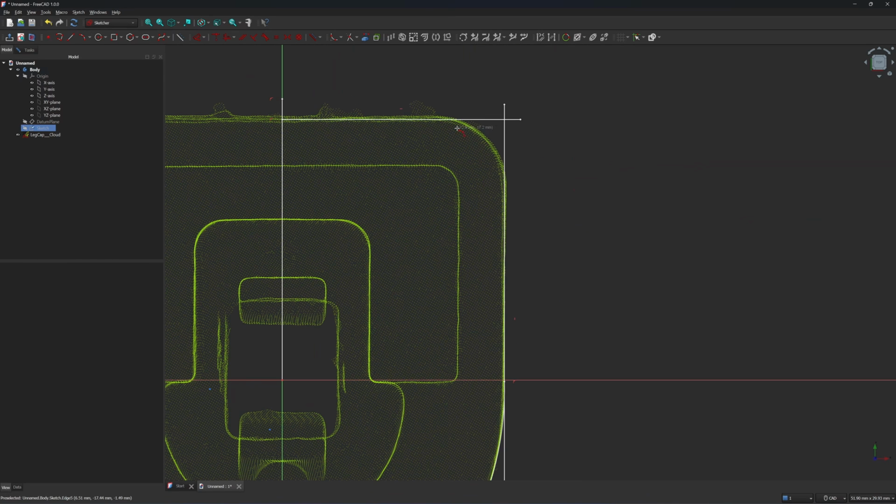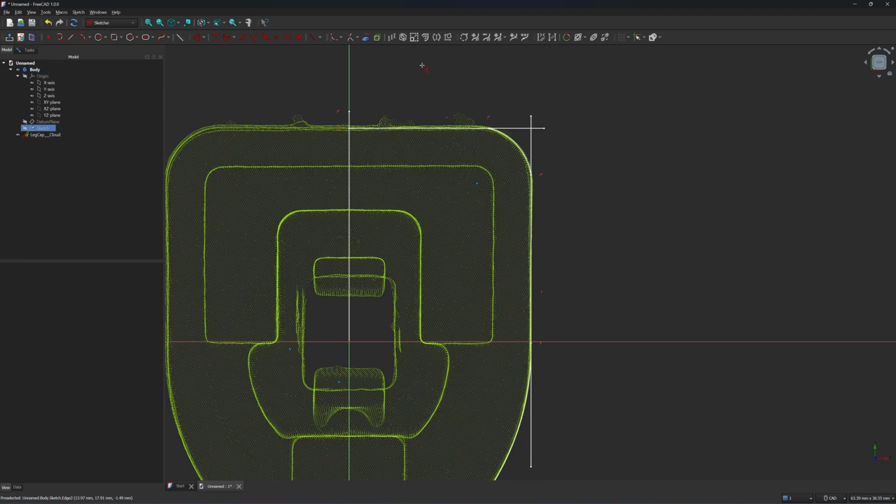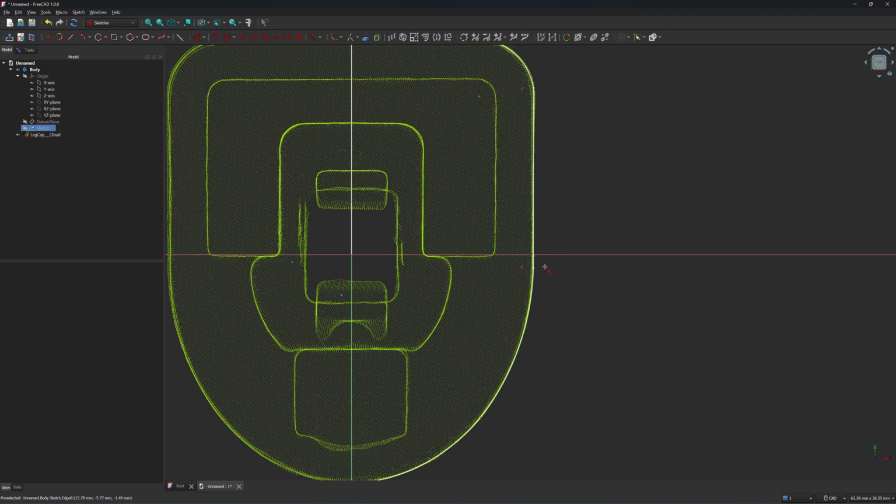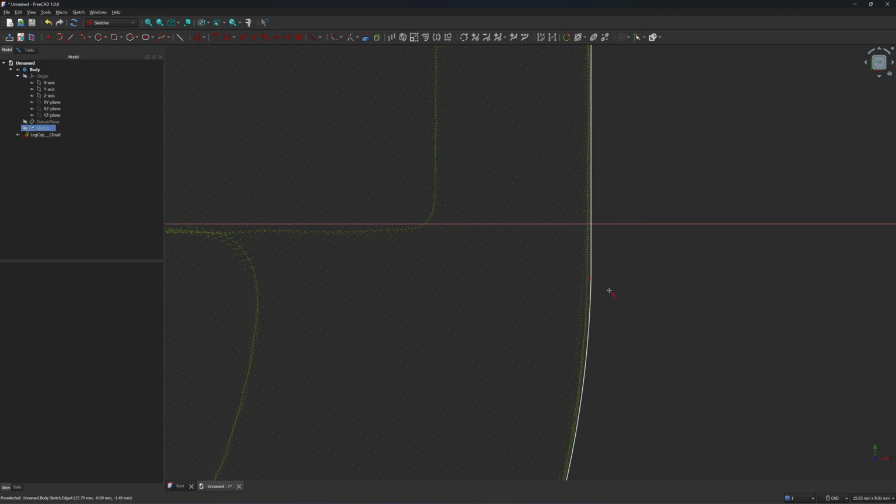Let me draw a 3-point arc here. Okay, let's trim the lines. Okay, the line is trimmed.